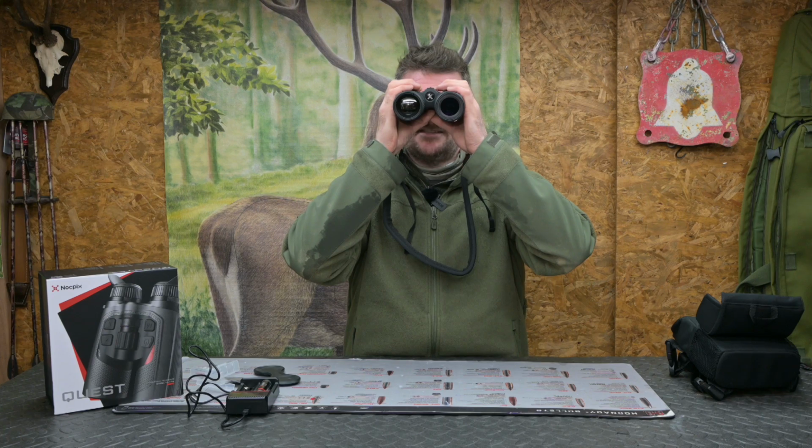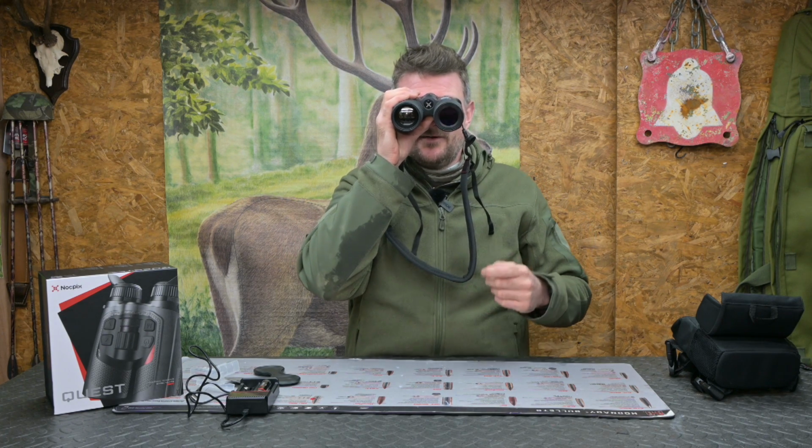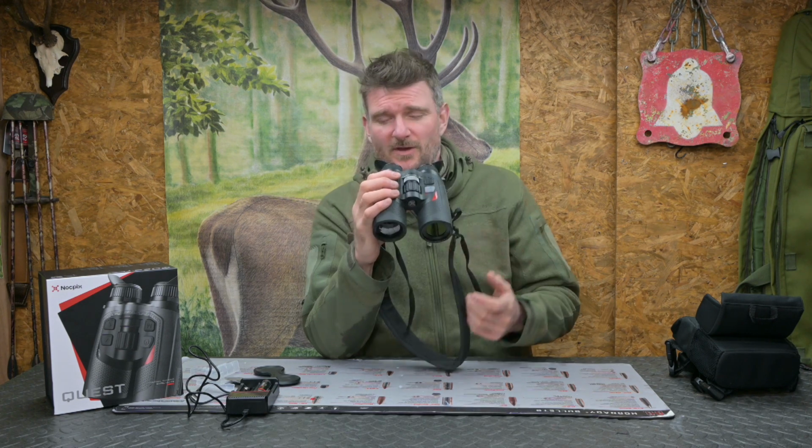And then the next setting at the bottom goes into the detail settings, so we can set time, date, go into all the automated setups, go meters or yards on the rangefinder, all the kind of usual things you want to do with a thermal product.